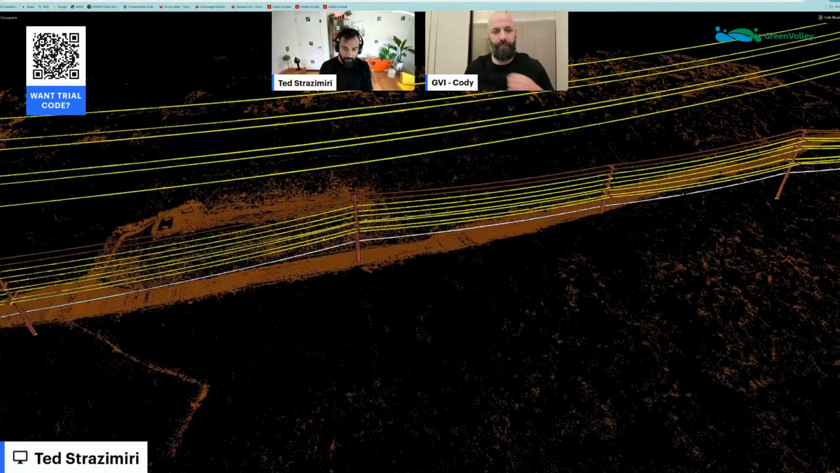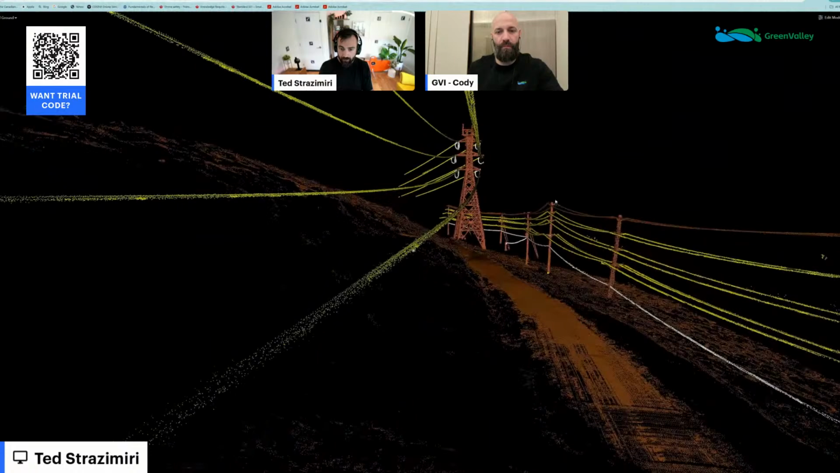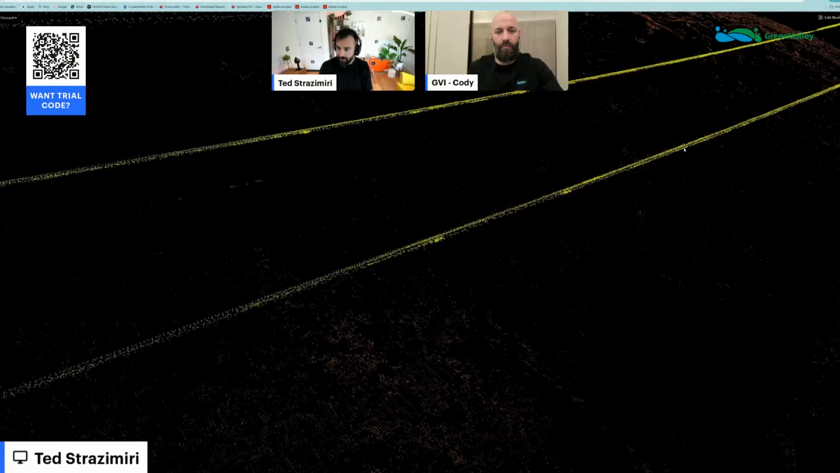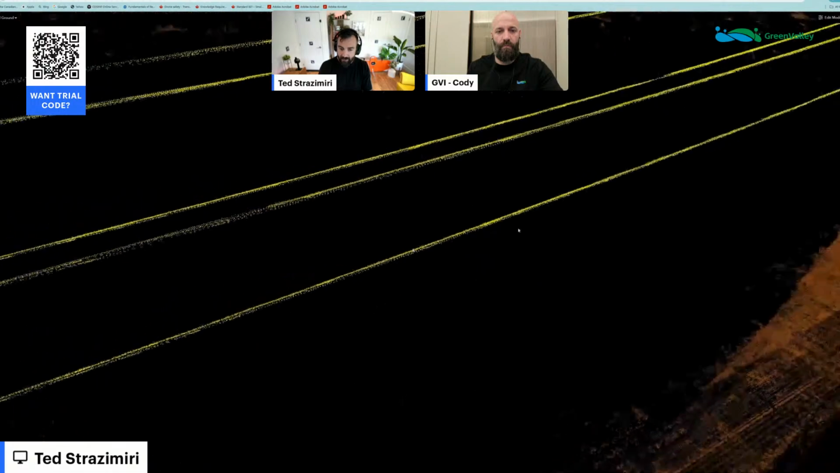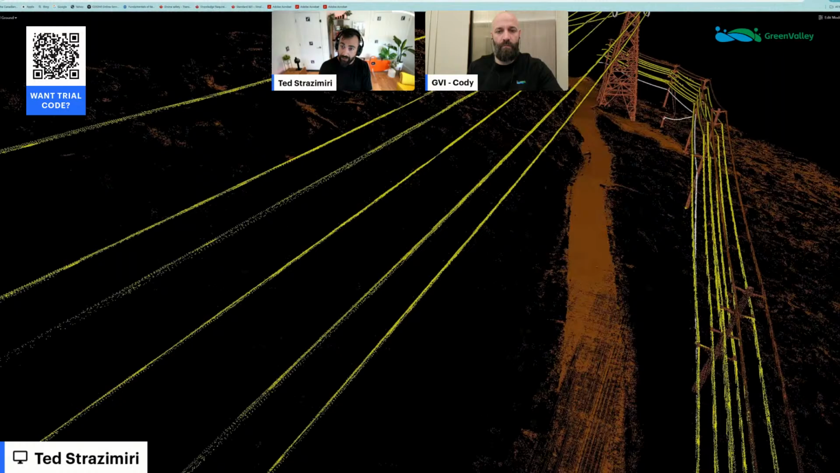The other thing I wanted to highlight here is just how consistent the point returns on the conductors are. I think in some cases with the rotating lasers, you may have some areas where you have a little bit less density on these wires, and that has in the past been problematic, especially when you're vectorizing these wires, when you're drawing them out.